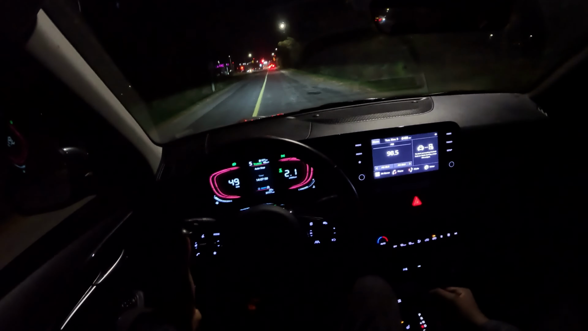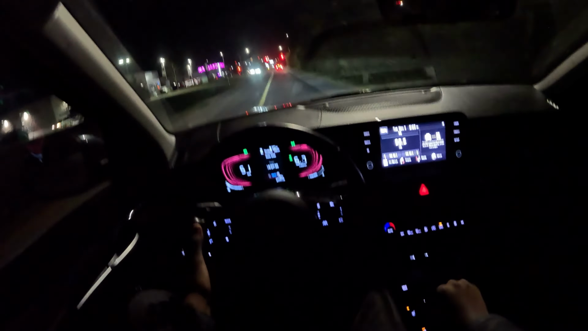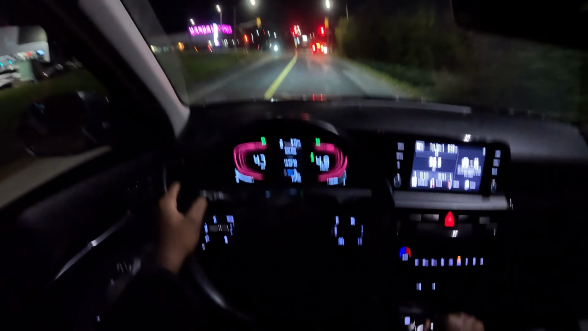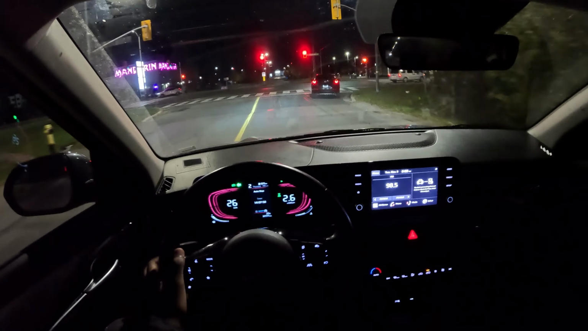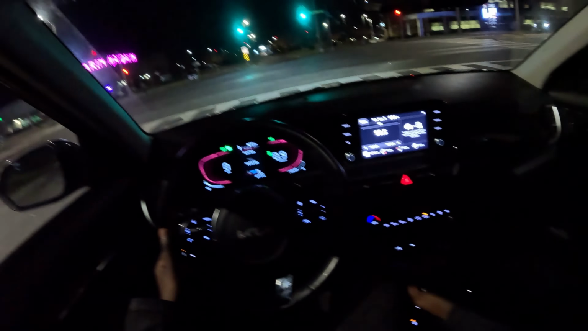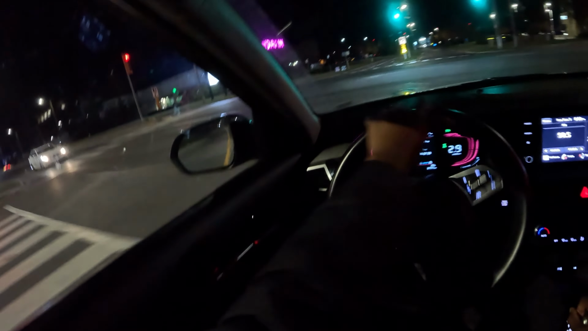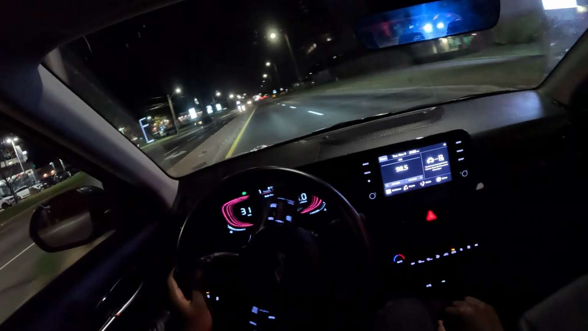And if you want to go crazy, you do have your manual mode to go crazy, which again, this car kind of puts you in a state of compliance. Like, you don't want to speed in this car, you don't want to drive fast. Doesn't even feel right to drive this car fast at all. It just makes you lie back and want to sleep.